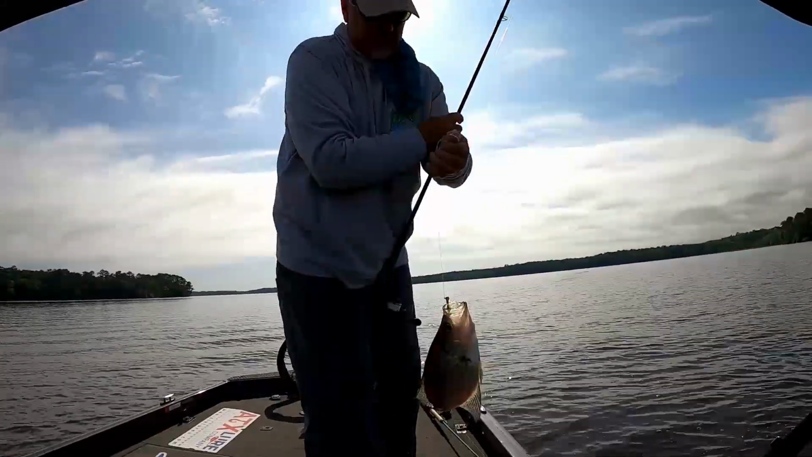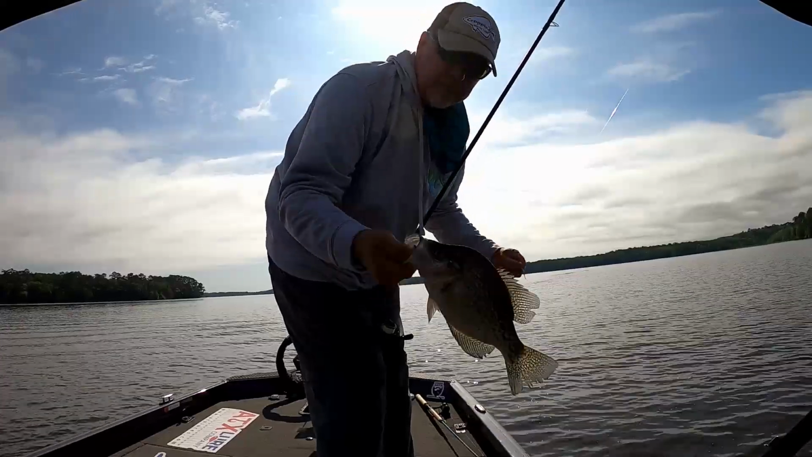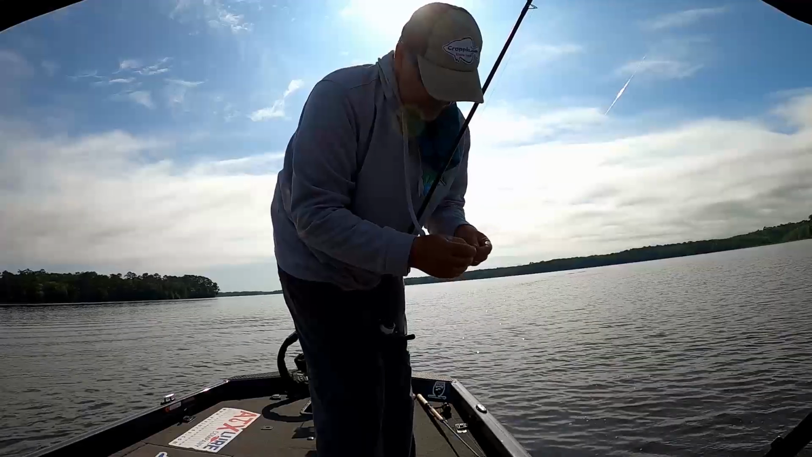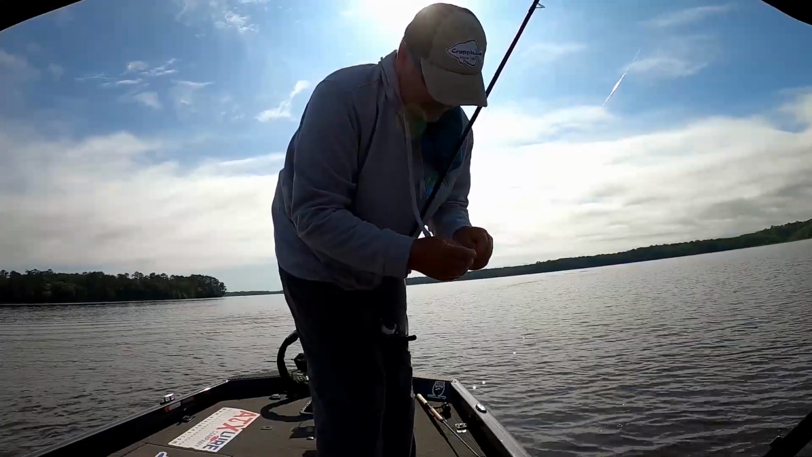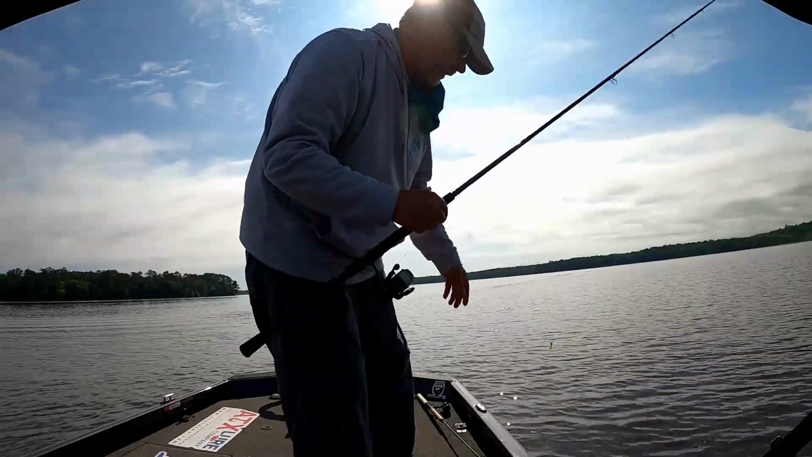There we go, another nice crappie. So guys, I think I'm gonna have to hold my verdict. I think I got skewed results with all these shad on top of these fish. So we'll have to wait until we get better conditions.